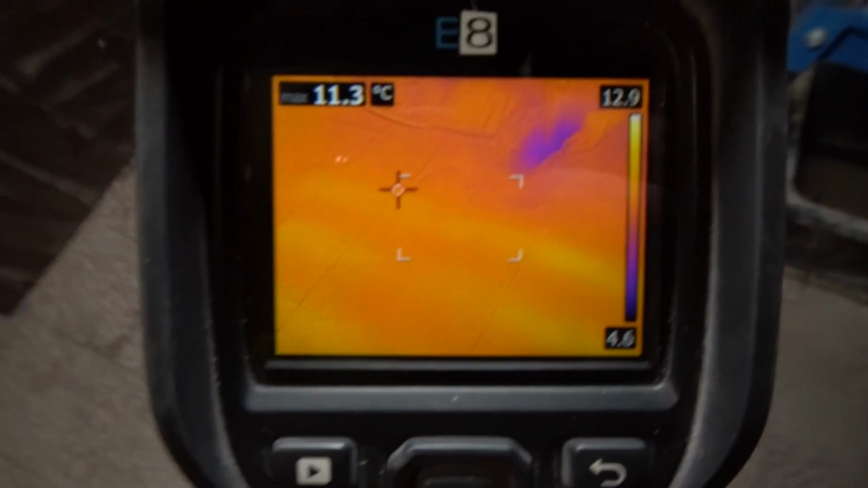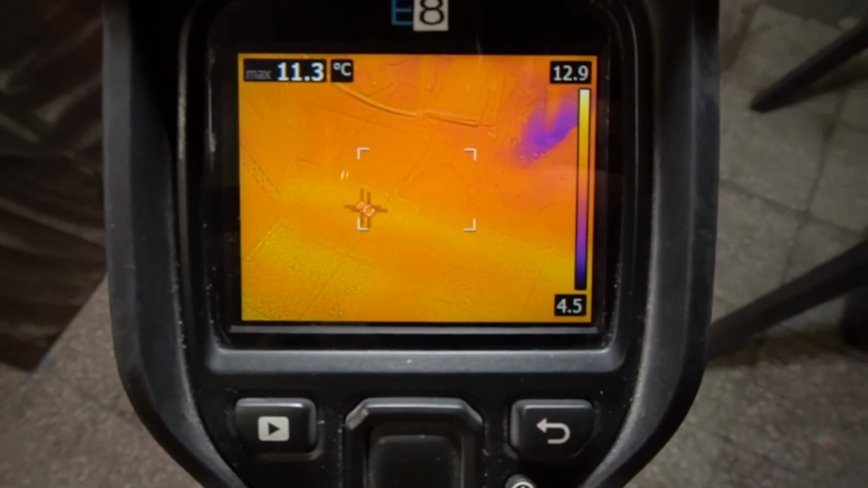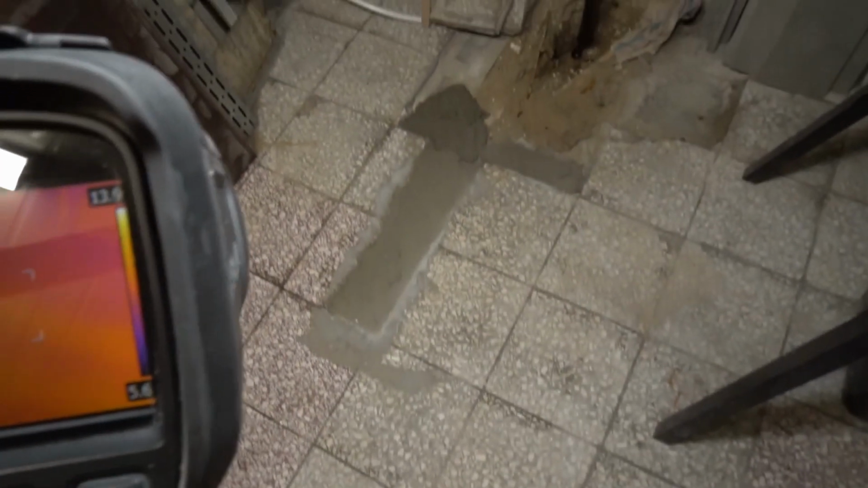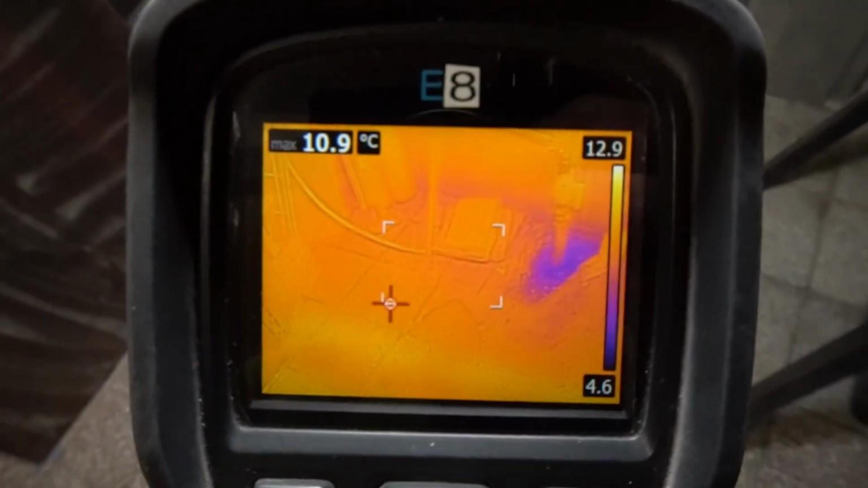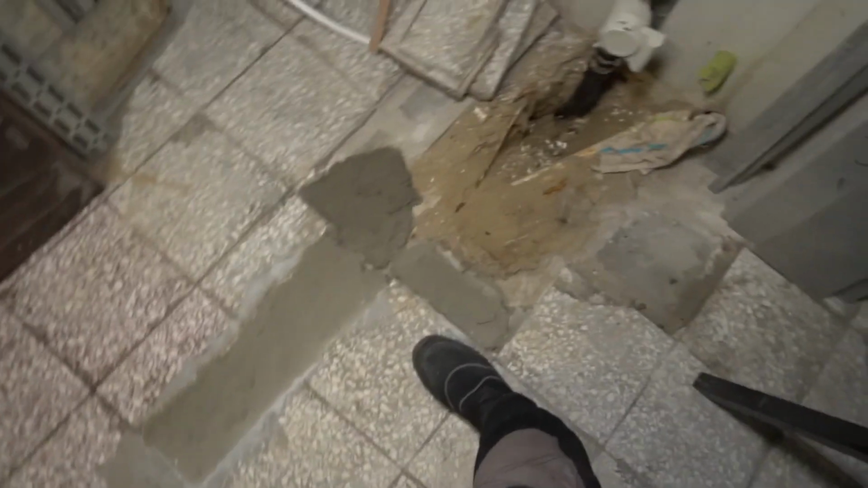Then we are going along and we are just about next to this big hole. So it's right about, where is it? Here. This is the last coil of the heating wire.